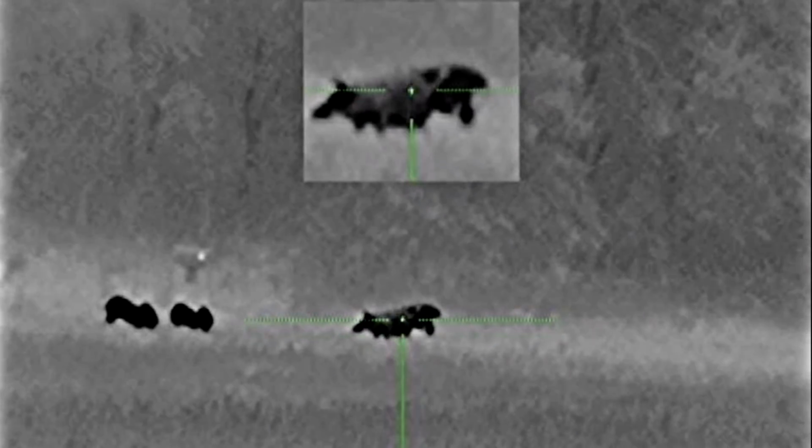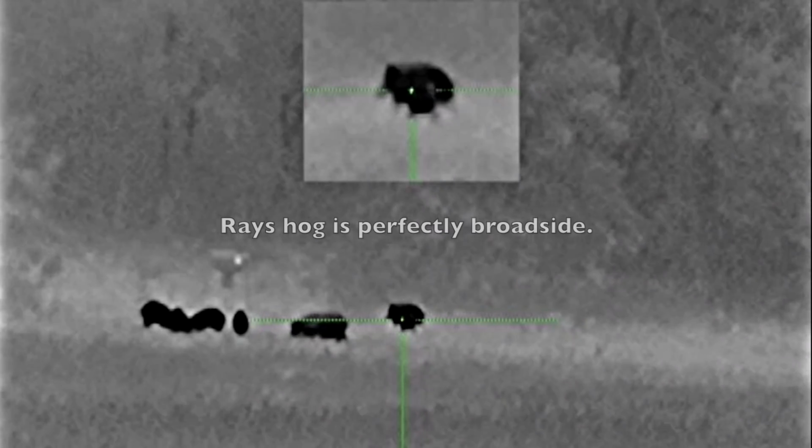Another thing to observe is that if you're in charge of the countdown, you have to pay attention to both designated first targets. It is very difficult to keep your crosshairs on your hog while watching a secondary shooter hog. At some point you just have to commit when your hog is broadside and trust your wingman's shooting ability. And we'll pick up the action from here. Countdown.